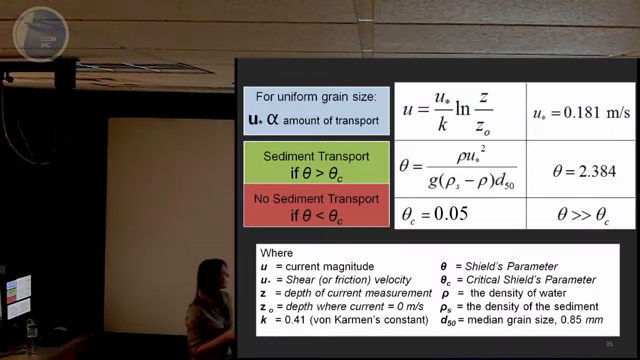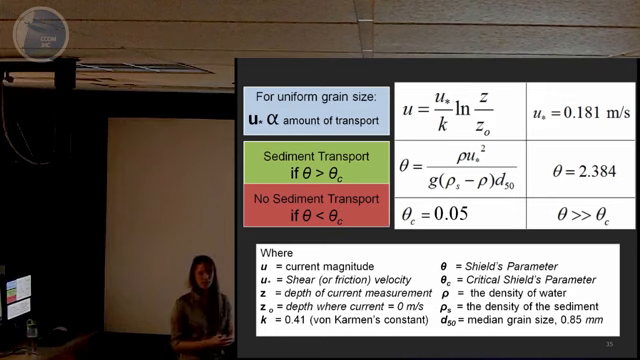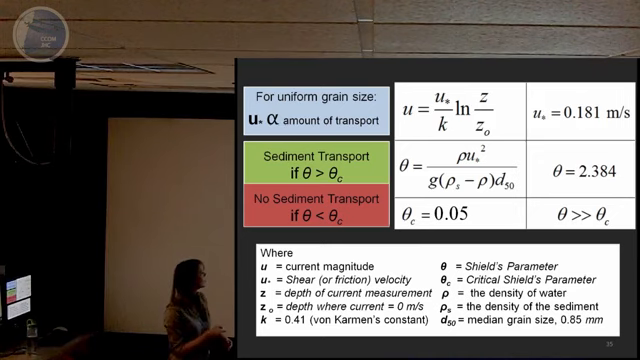We calculated a few parameters, the first being friction velocity, or U star. That's a potential measurement of how much sediment transport there will be. If we're thinking about uniform grain size, because the friction velocity characterizes the hydrodynamic shear in the boundary layer, then the higher our shear, the more transport we would probably expect.